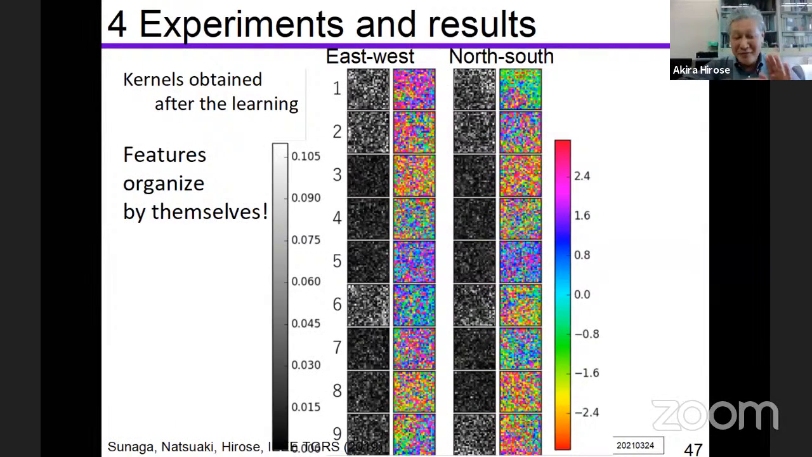The phase value shows the shape. So this is the shape of the filter. Then this filter is specialized to extract this shape included in the local image. In this way, we can interpret what happened in the neural network.